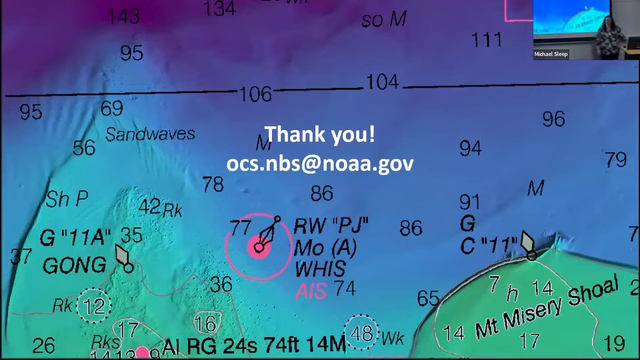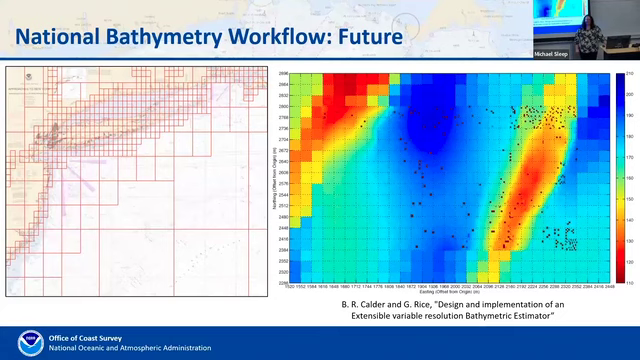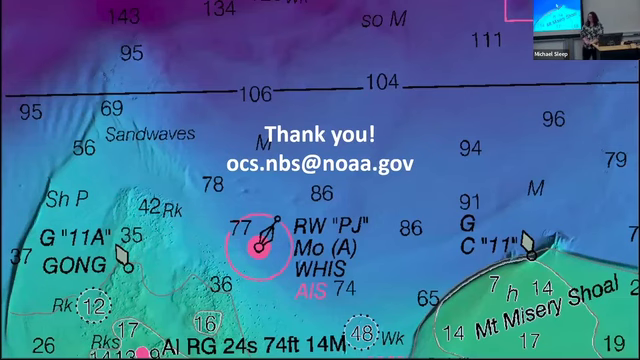Let me just pick right up on your last comment about the variable resolution. To come back full circle, I think that truly was at the guts of Shep's initial concept about the navigation surface: preserving the data at whatever resolution it was collected at, the highest resolution it could support, and then deriving the products as needed from that. So I think it's a great aspiration and something we should work hard to get to.